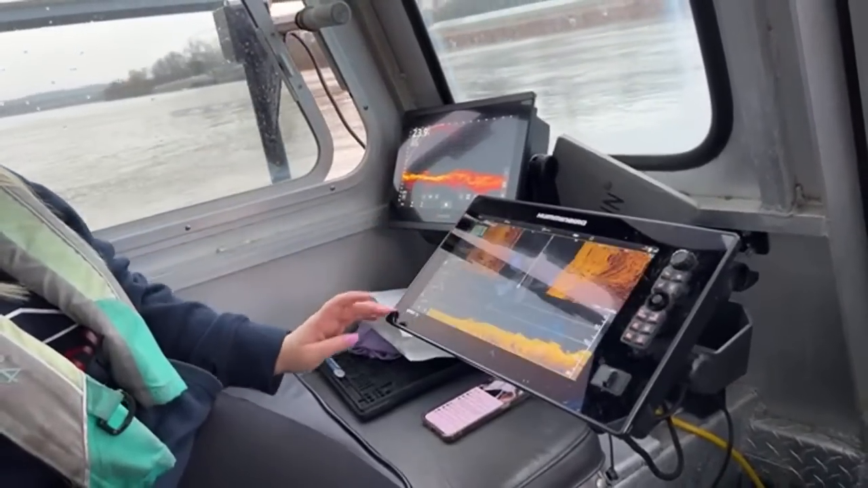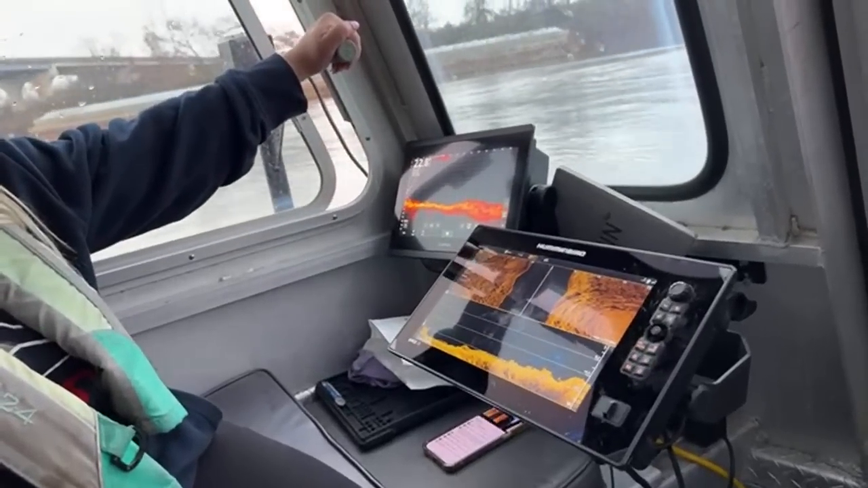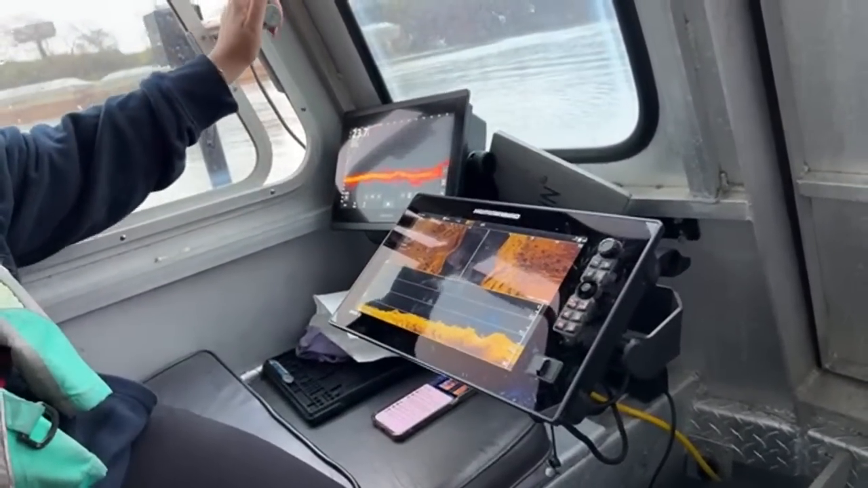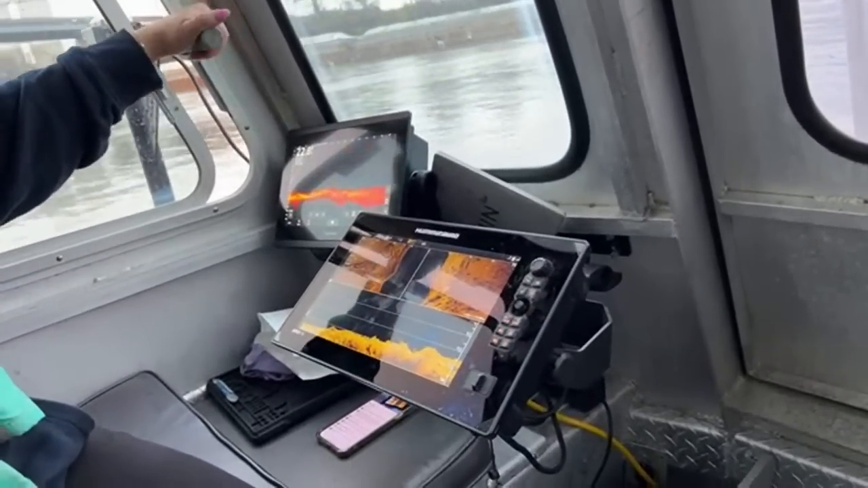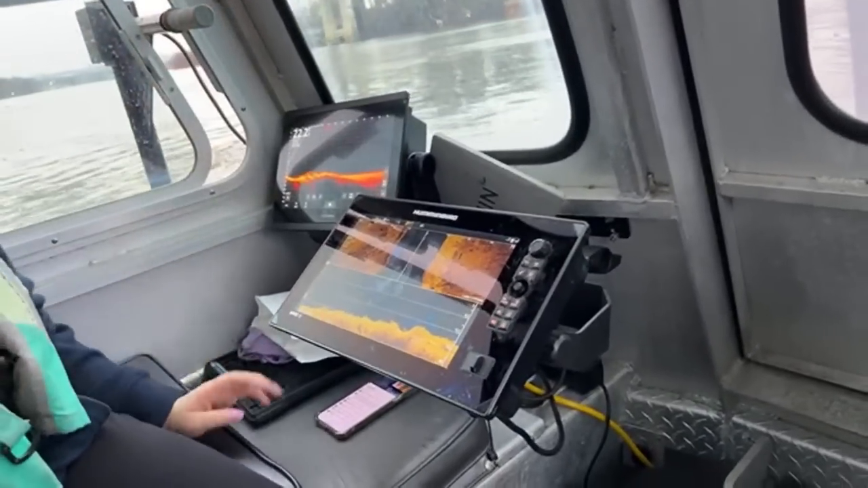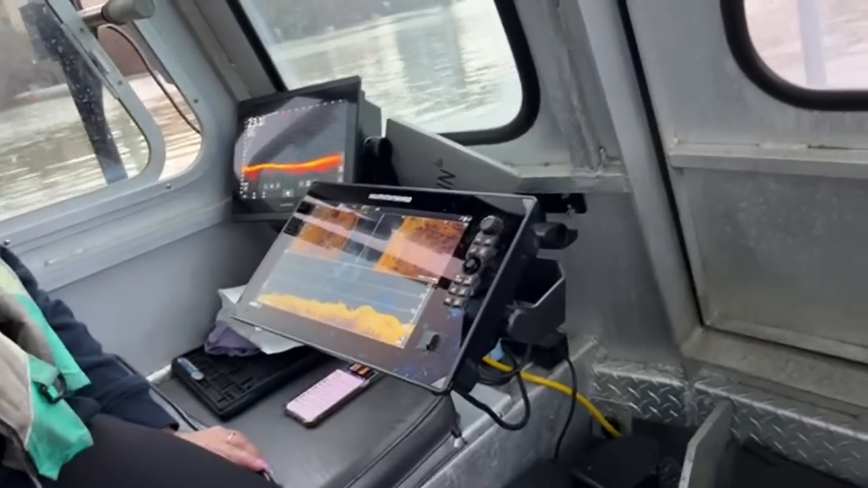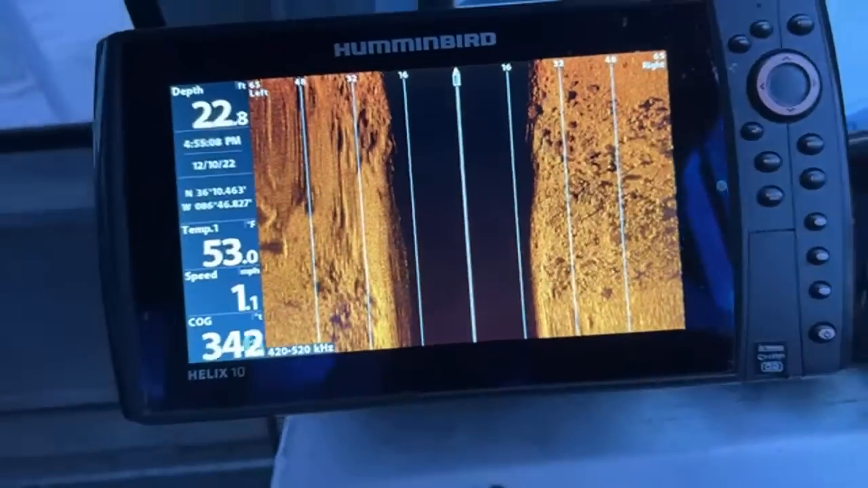Are we on it now? This is the spot, but I don't see what you're seeing. Maybe that's... Yeah, I see it. That's why we're double checking it. So there you go. All right, if you want to raise it up. That's what I was seeing. So there it is right there. I see it now. Okay.